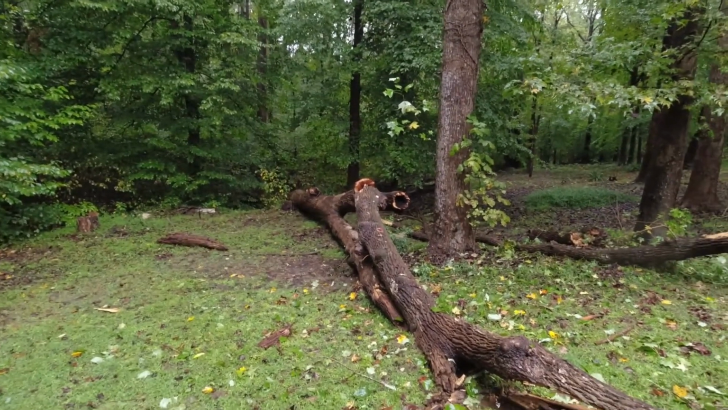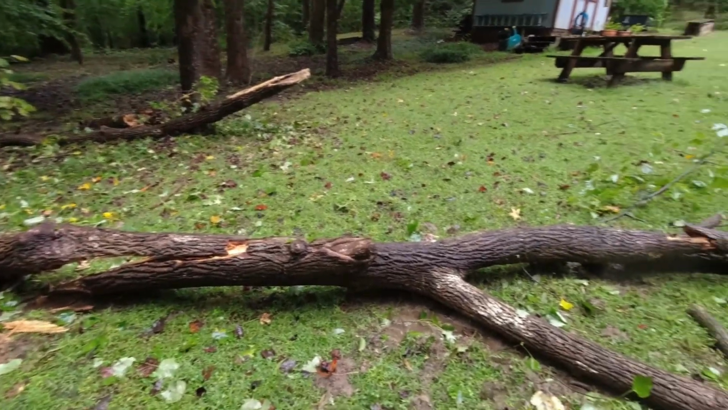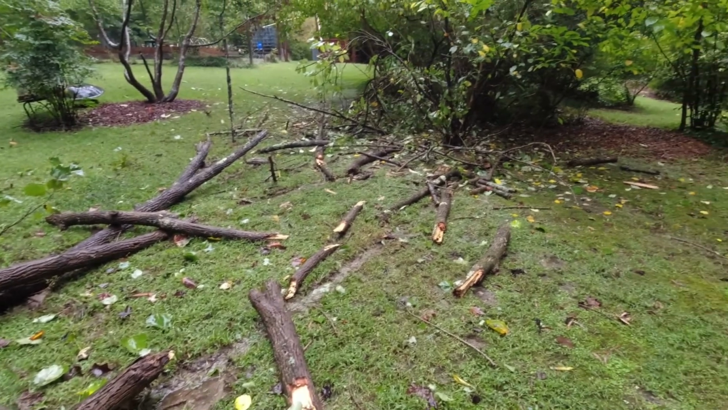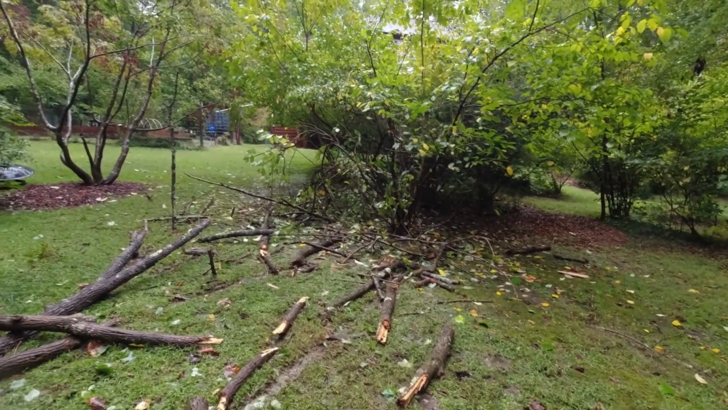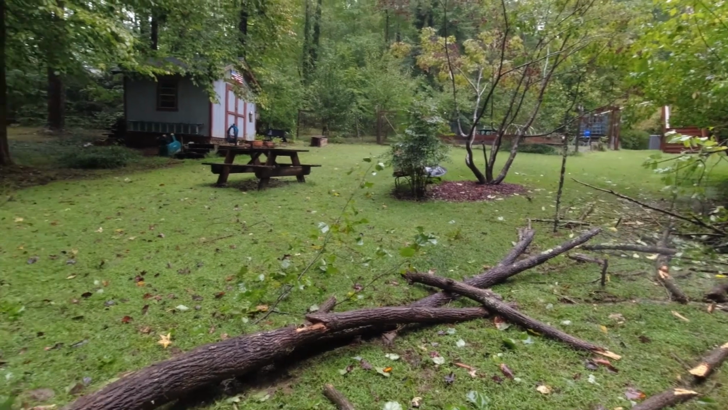So like I said, we had well over 5 inches of rain during the storm that passed through Thursday night and into Friday morning. And I went out Friday morning and saw this. No, it was actually Saturday morning. Went out and saw this.